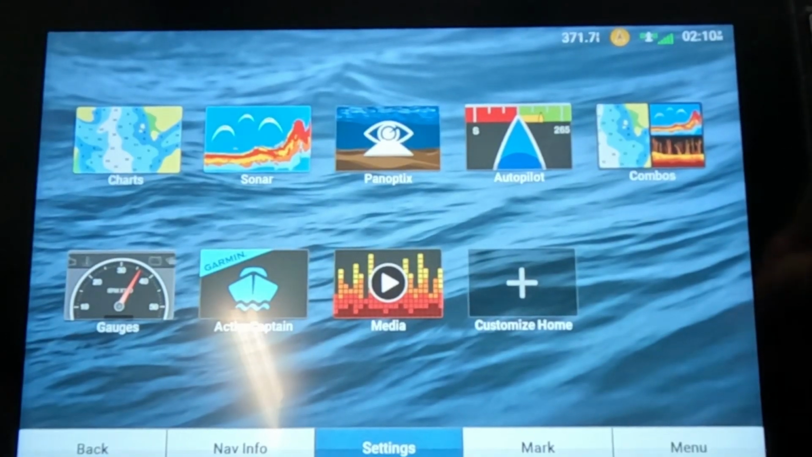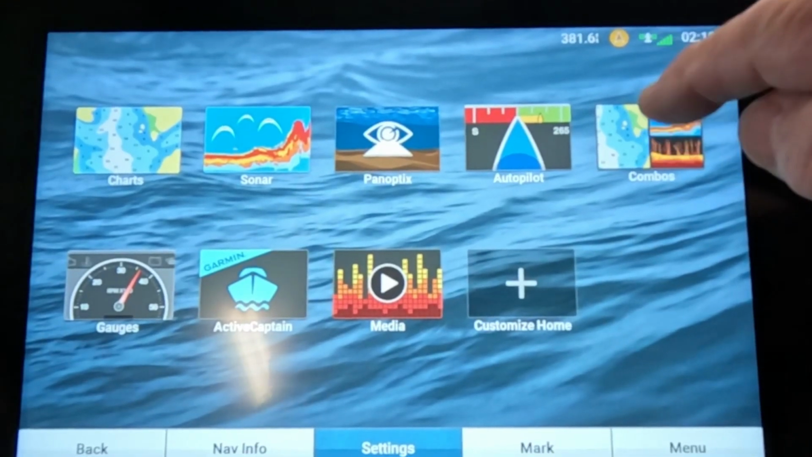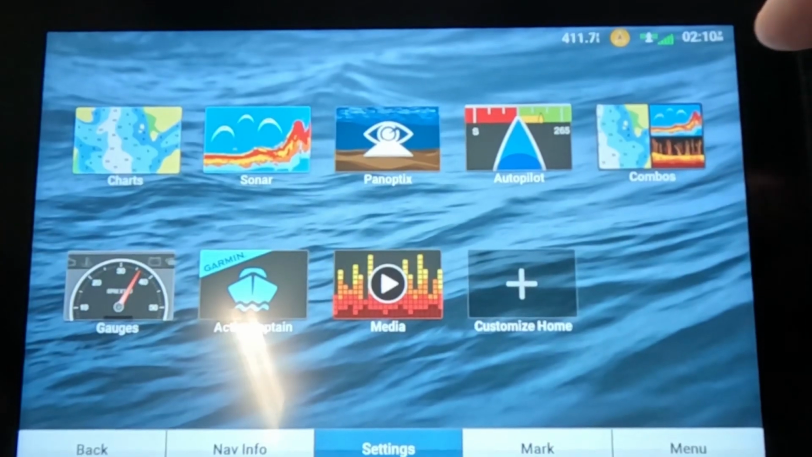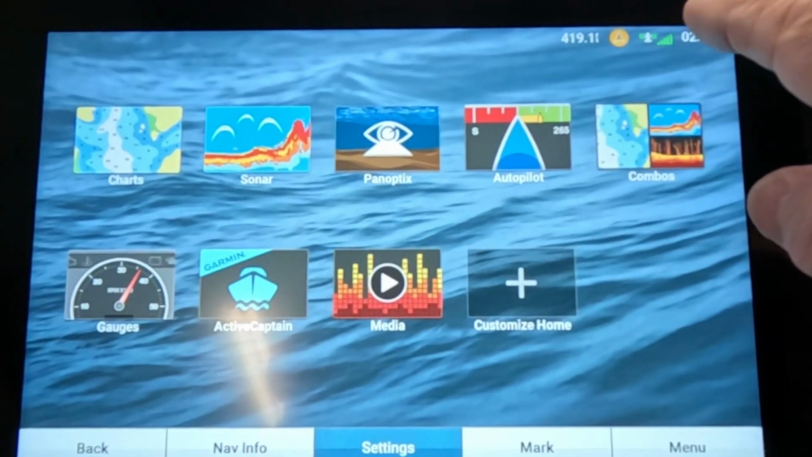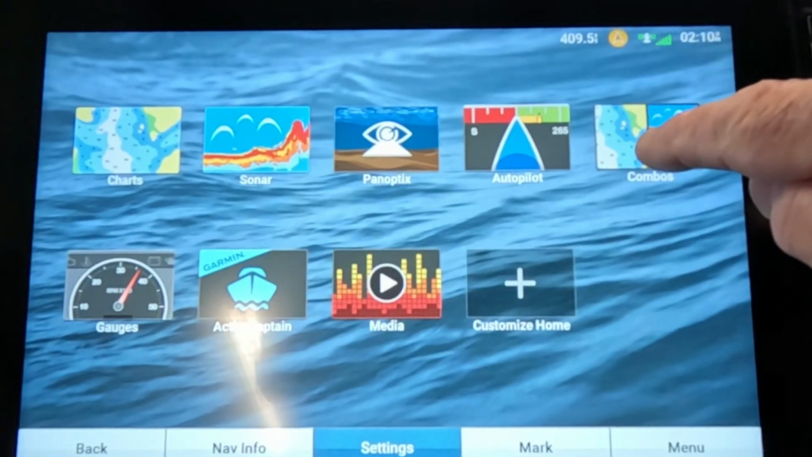Okay, now we're going to take a look at combos. I turned simulator on because I don't have a LiveScope hooked to this unit right here. But anyhow, we're going to work on combos right here. So press the combo button.